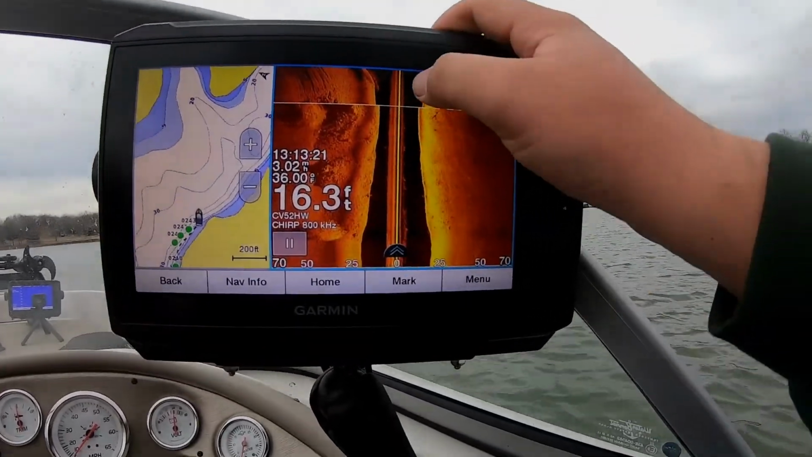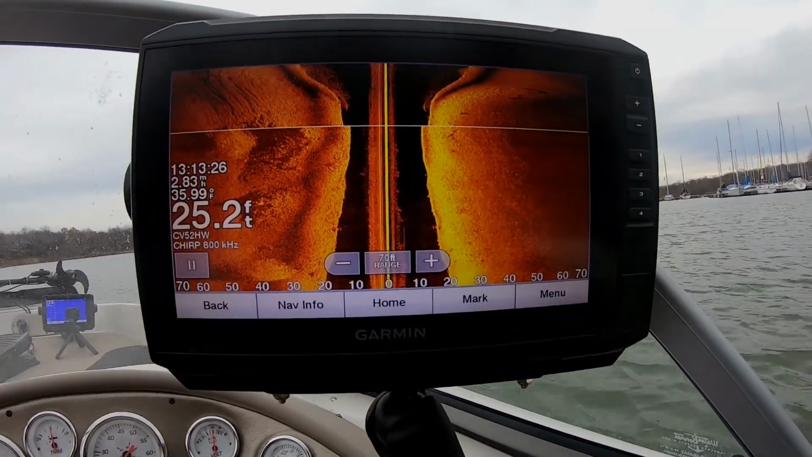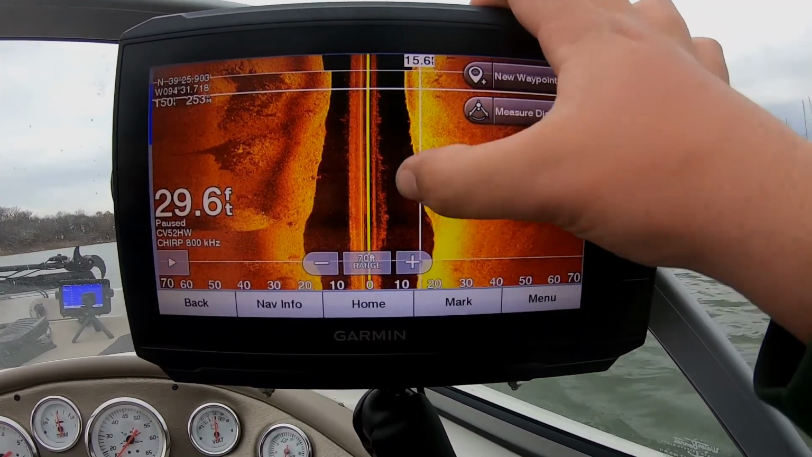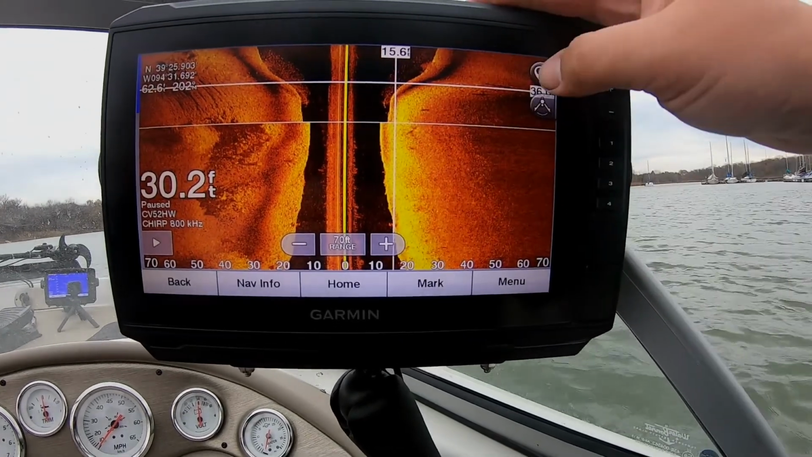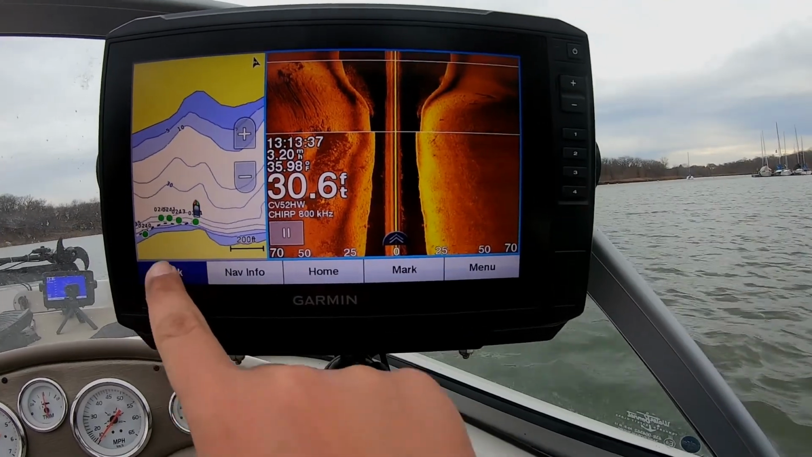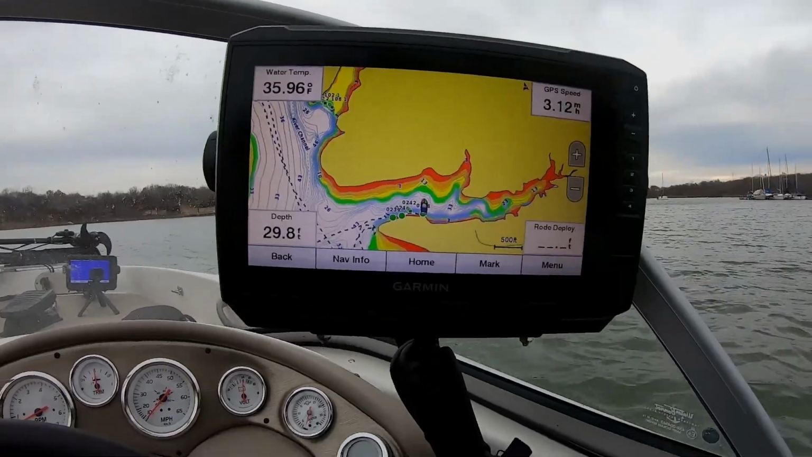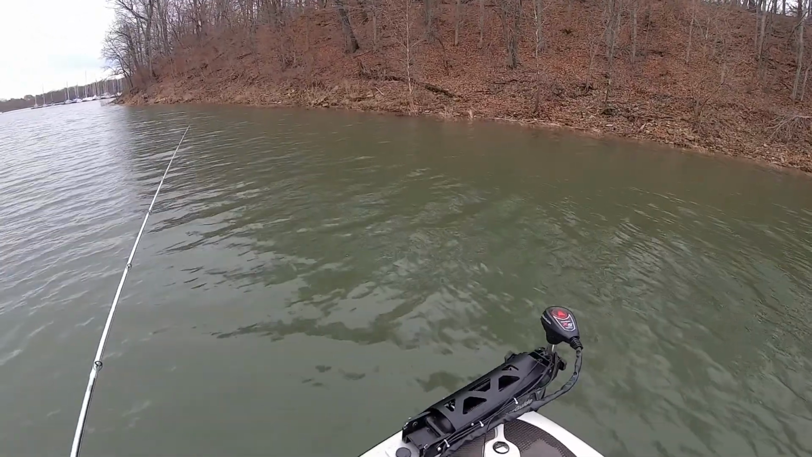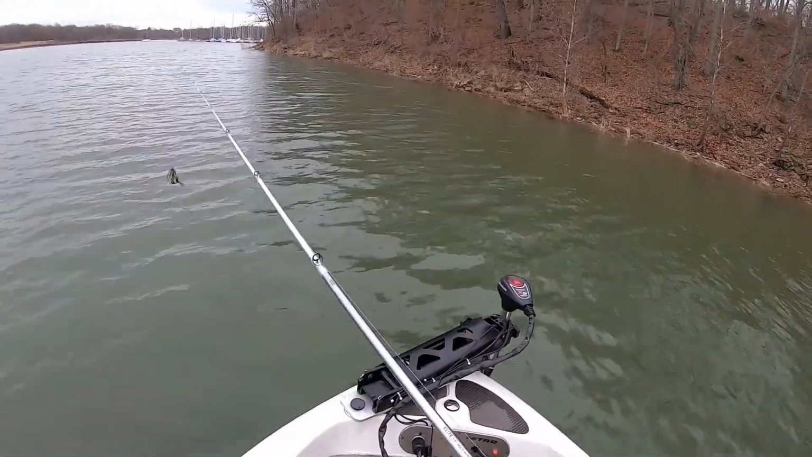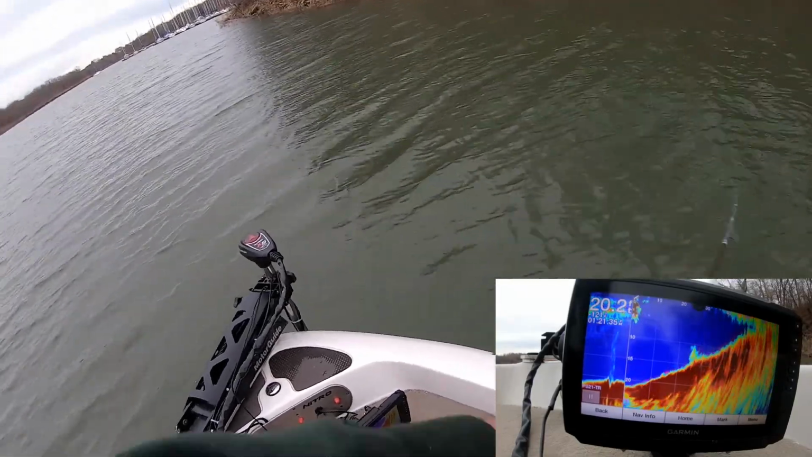Looks like there's another brush pile right there on this ledge right here. And yeah, that's how you find brush piles without any previous waypoints. So we're gonna go see if we can find those couple brush piles that I marked on the side imaging. I think there's that little one right in front of us, right there.